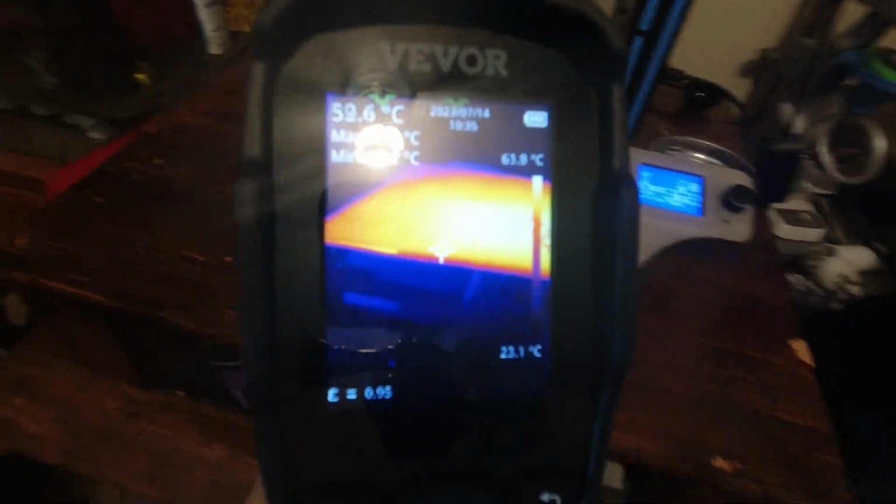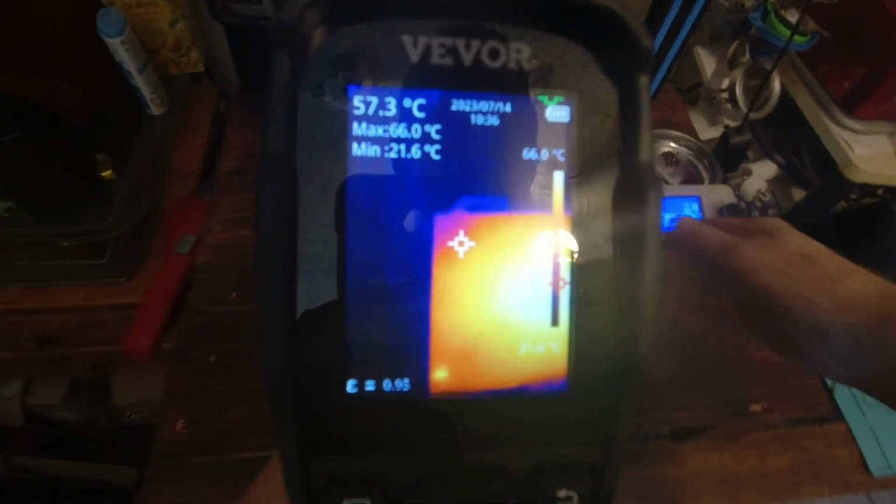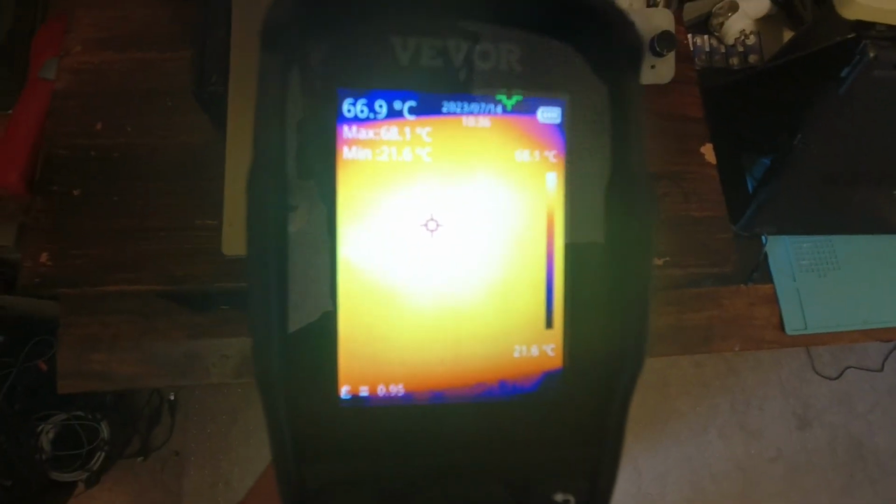So let's take a quick look at a 3D printer with it. I don't know if you can see it there, but I have my 3D printer preheated to a temperature for PETG filament, which is a 235 degrees Celsius hot end temperature and a 70 degrees Celsius bed temperature. So I have changed the thermal camera to not only read in Celsius, but I also had to change the scale upwards, because 235 was going to be beyond what the lower scale could read.